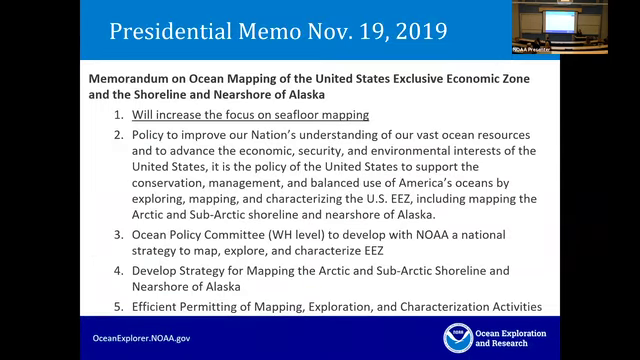Definitely want to highlight November 2019, there was a presidential memo that came out called the Memorandum on Ocean Mapping of the US EEZ and the Shoreline and Nearshore of Alaska. So this has put a lot of national focus on seafloor mapping, and continues to do so.